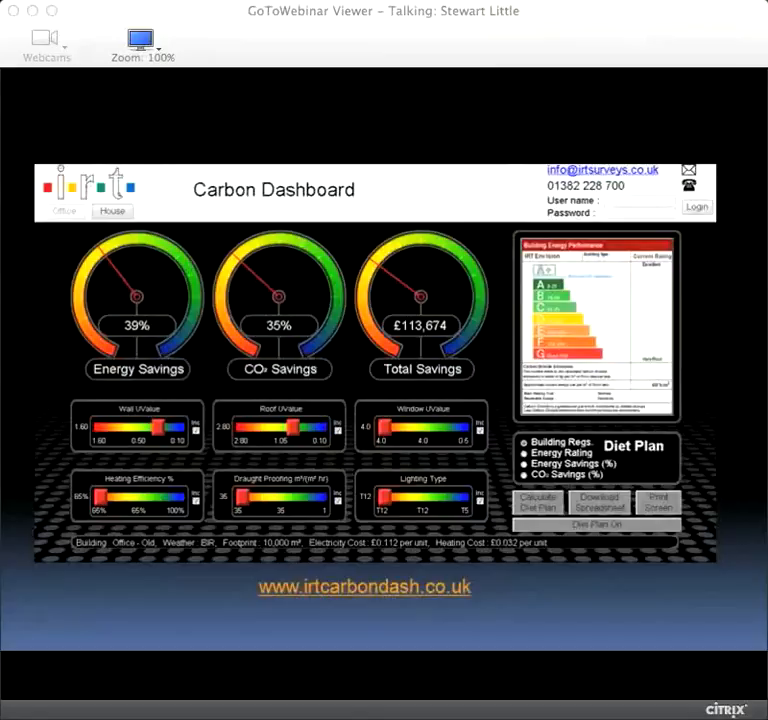Again, because we're getting clients more and more looking at buildings holistically and looking at portfolios in that vein, they're very confused. There are lots of people selling light bulbs, voltage optimization, photovoltaics, wind turbines. It's very difficult to say, look, where should I start this journey? So we're trying to say to people, look, get an infrared survey done at the start and we'll establish where you are today. You tell us what your ideal destination is and then we'll plan a route for you.